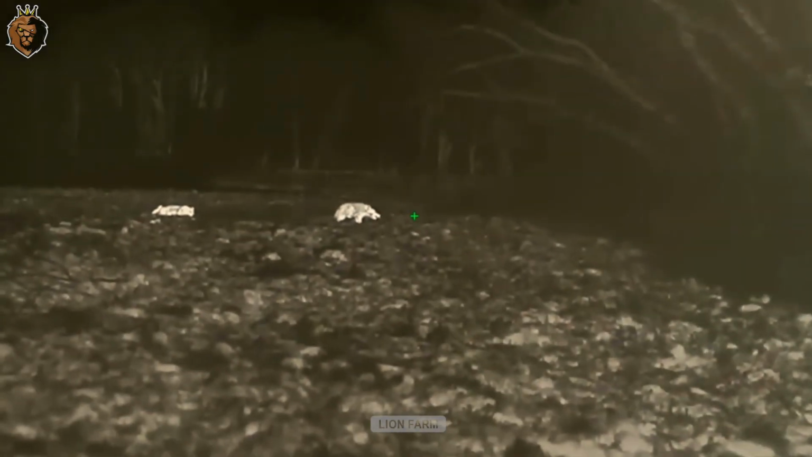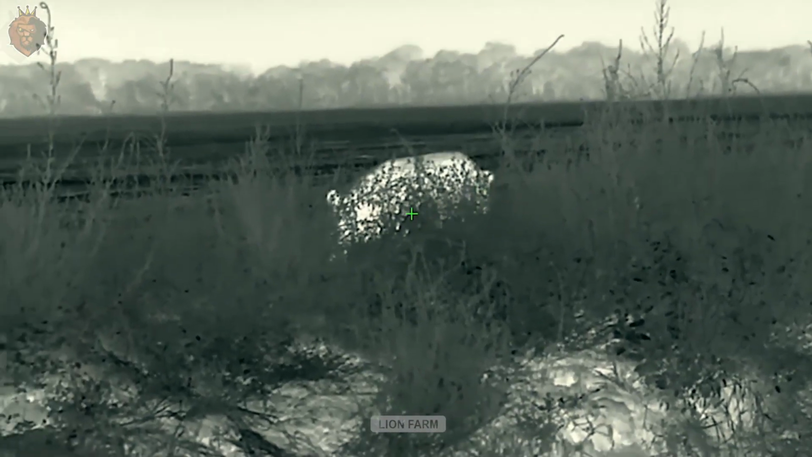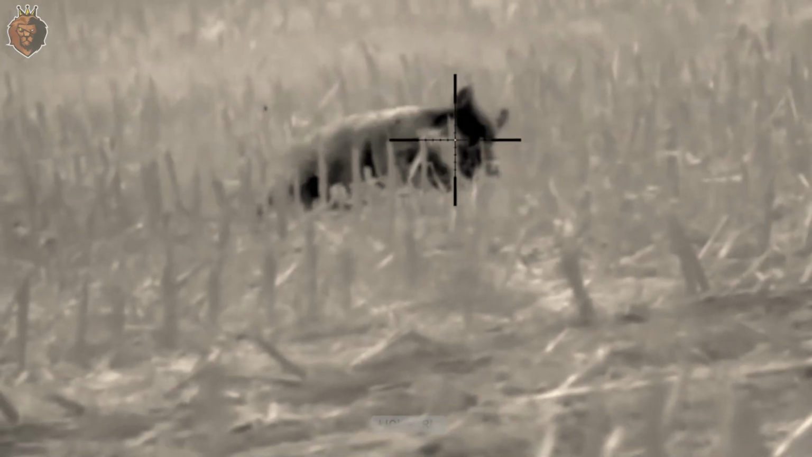As night falls, Ronald switches to a thermal scope. The shapes of wild boars come clearly into view. A small herd is moving through the area. He picks the clearest target. One accurate shot. Modern technology greatly aids night hunting, opening up new possibilities.